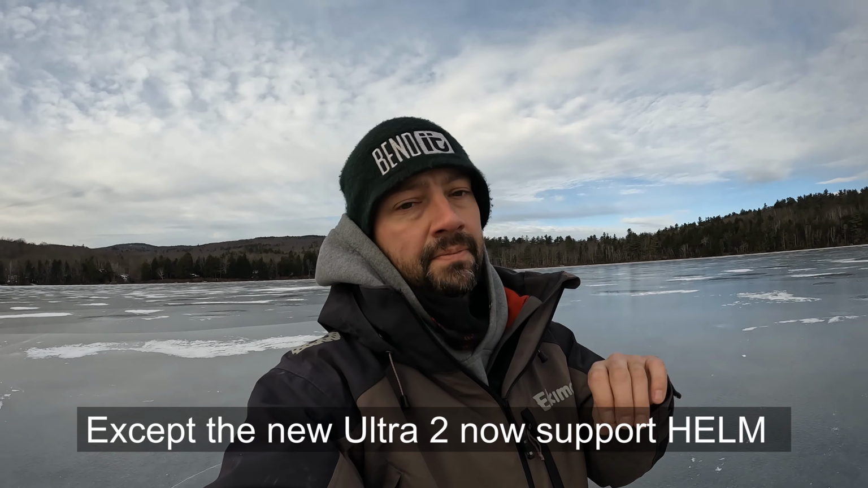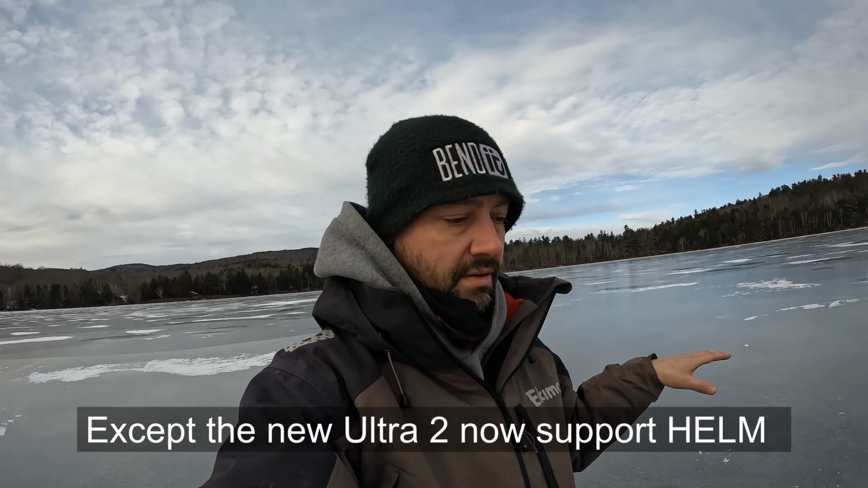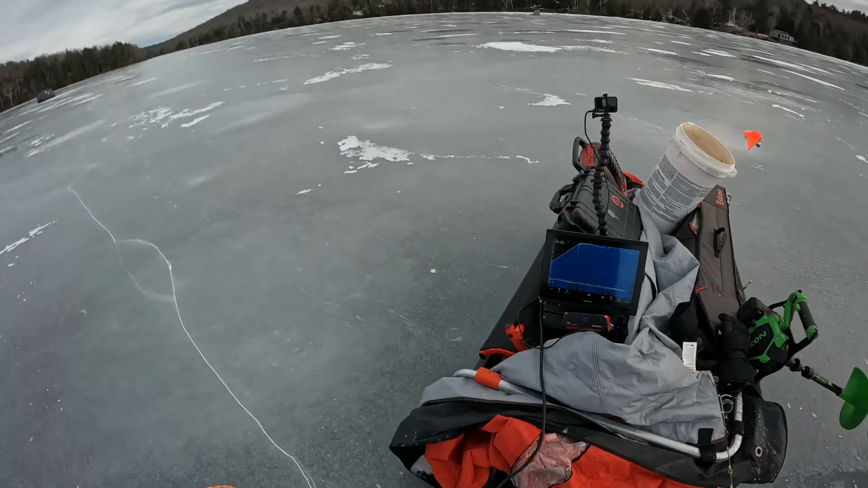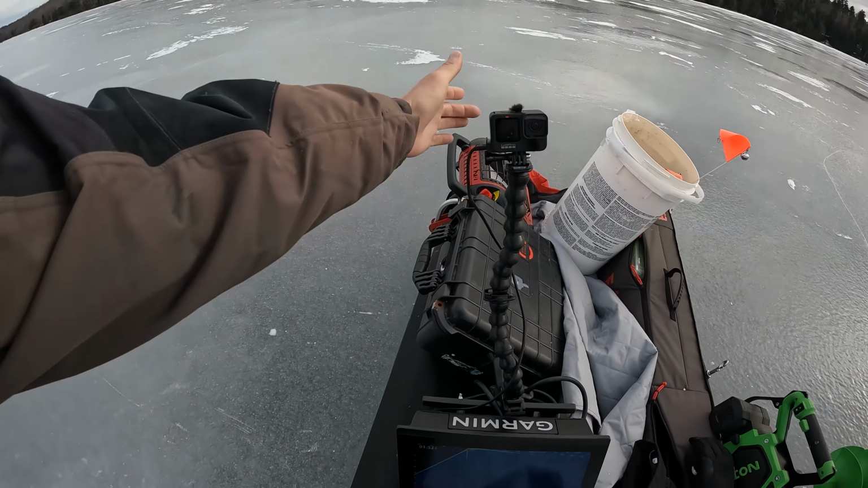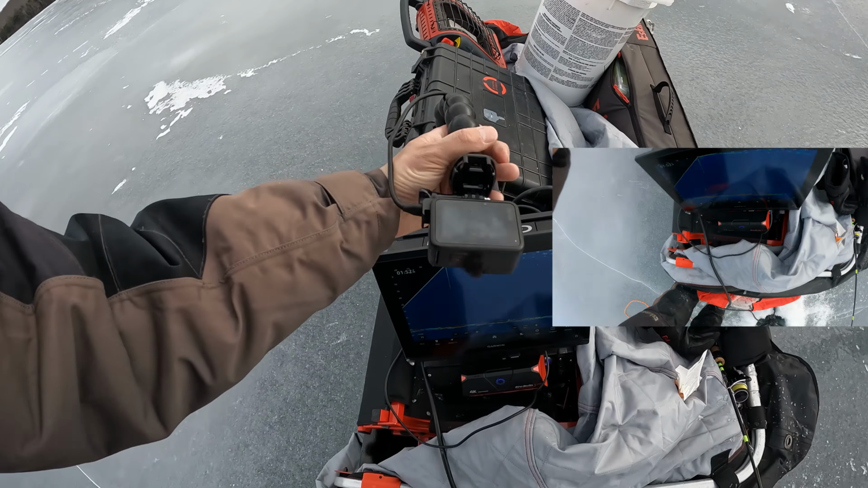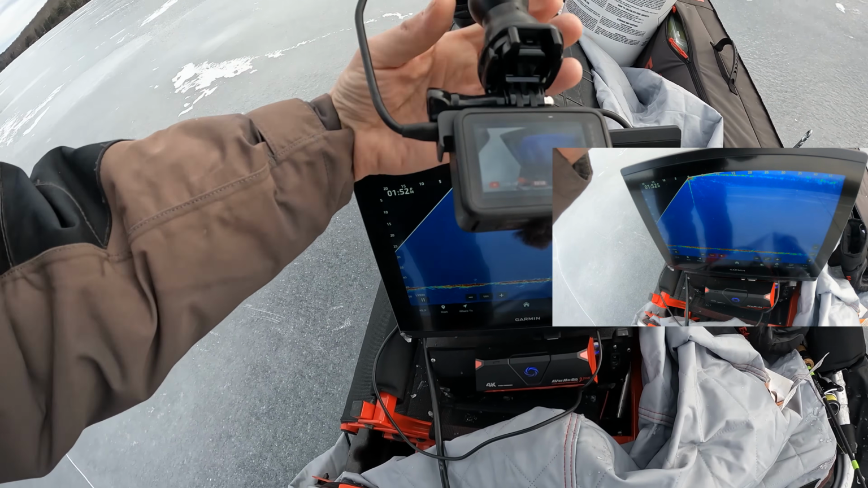The easiest way is to record it to your phone or with an AverMedia device, but if you have an Echo Map, any of the Echo Map series, you cannot do it the easy way. You need to use a GoPro. The best way is to take a GoPro like this, or even just a cheapo one, and bend it down like that and record your screen.